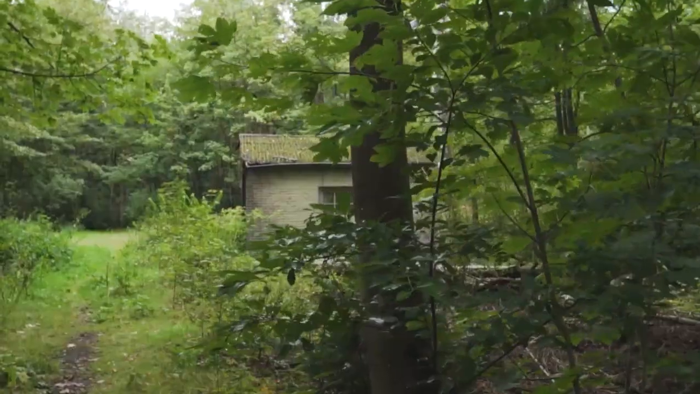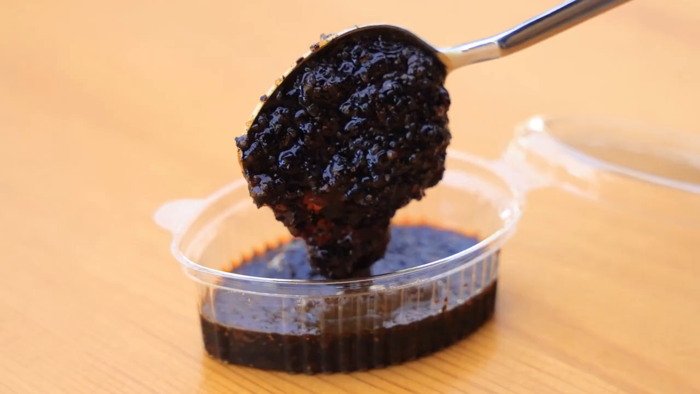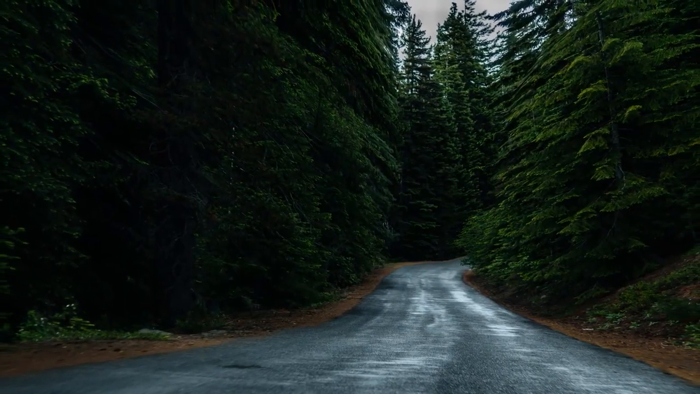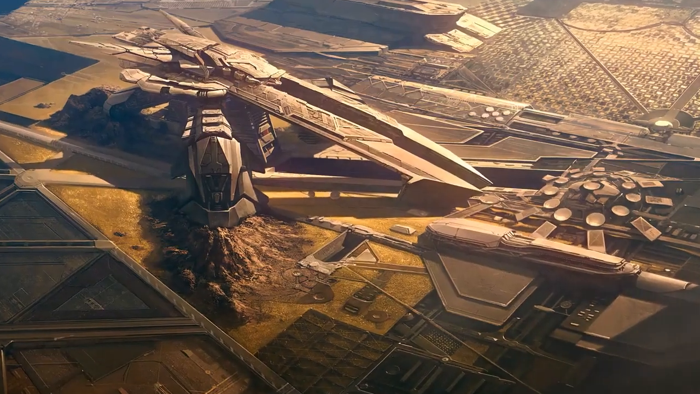Let's face it, the government is keeping secrets about everything. From their secret hot sauce recipe to the location of the Ark of the Covenant. They love to keep us in the dark. But what if the government is hiding something even bigger? What if there really are little green men walking among us? And the government is keeping it a secret.